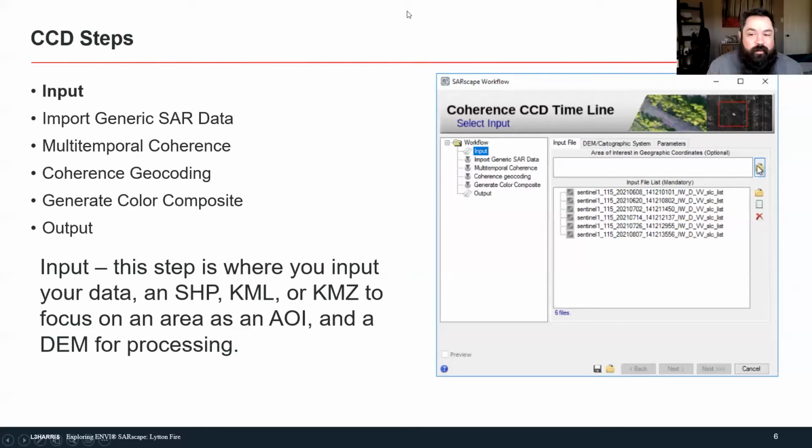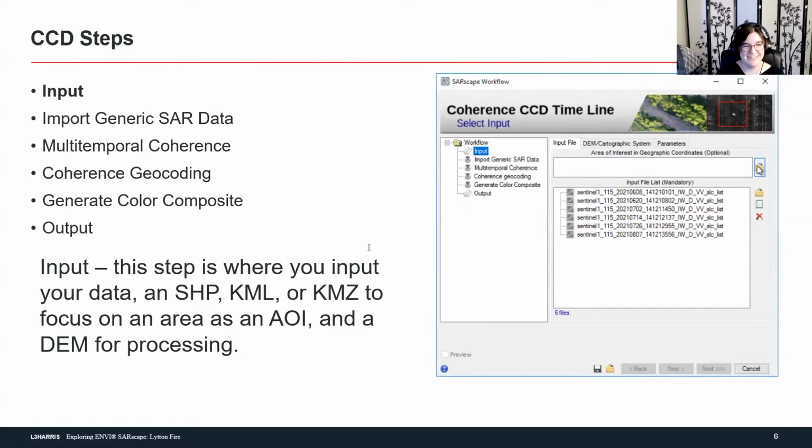CCD, not to be confused with charged couple device, the device that we usually see on our cell phones. No. Coherence change detection. Yep. Right over my head.